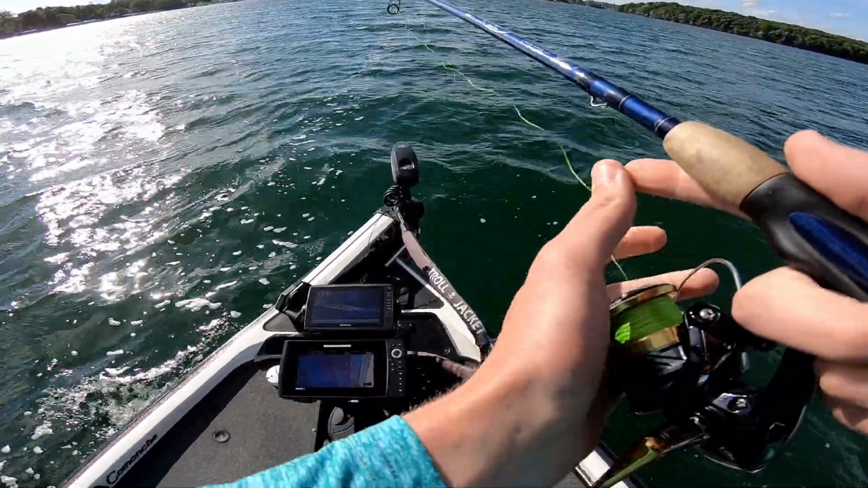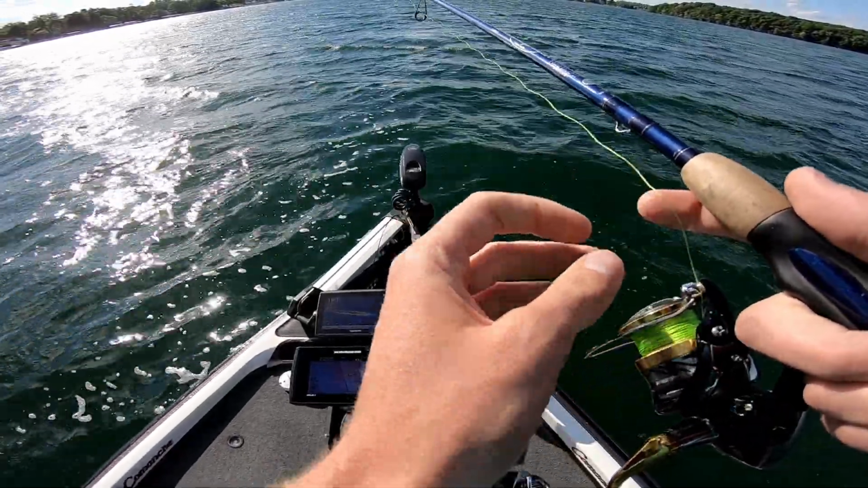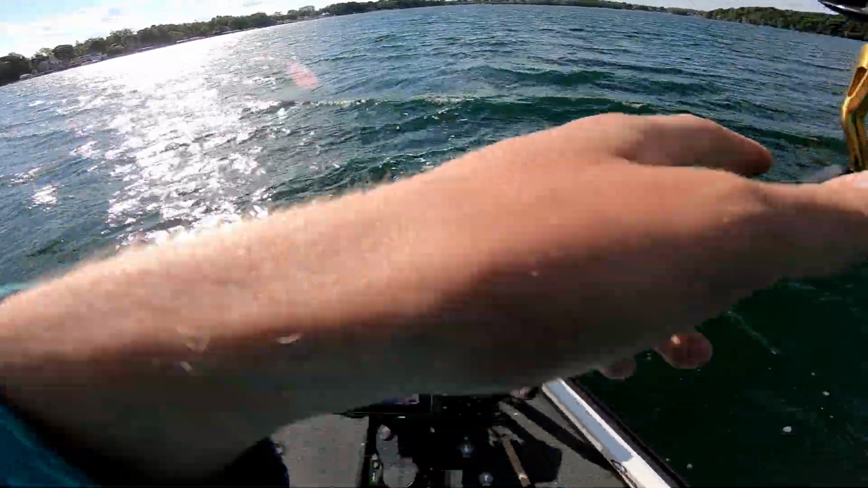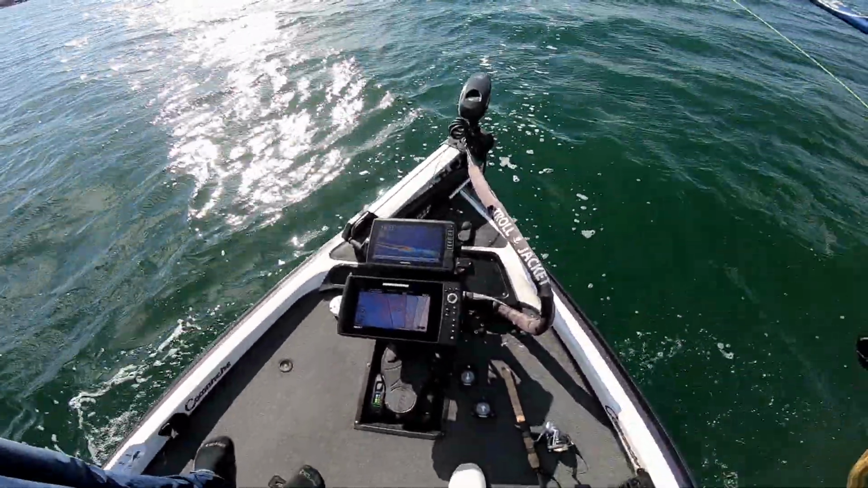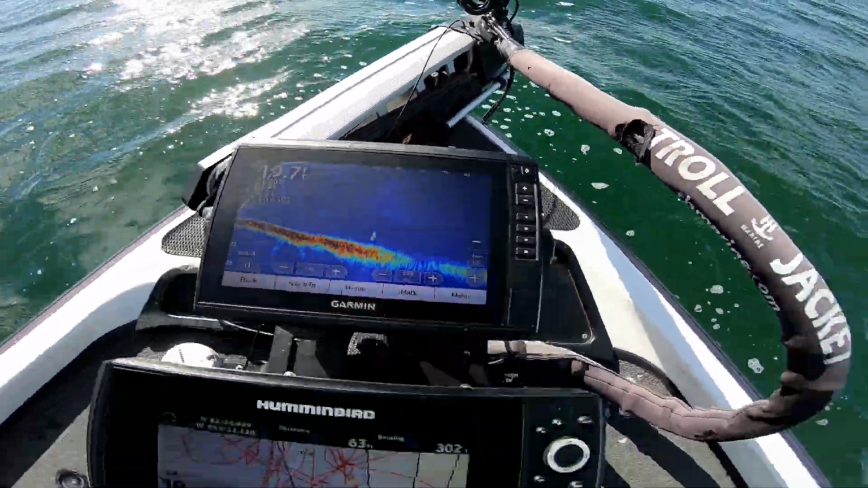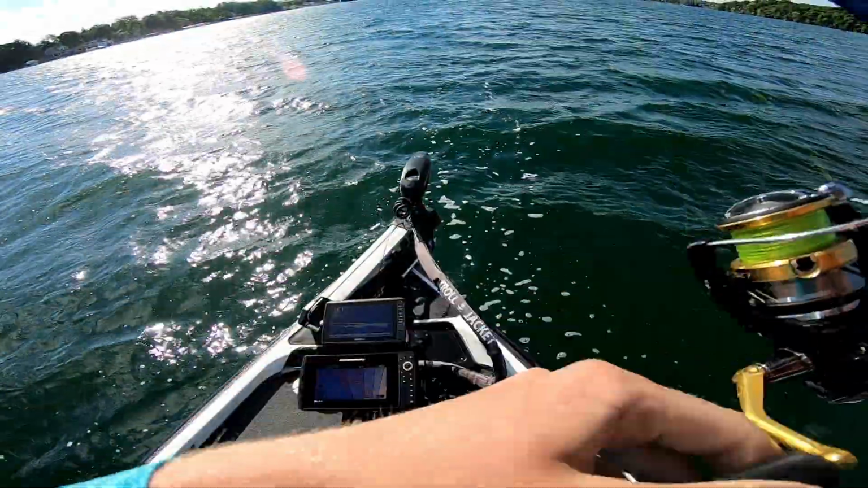Is that one going to me? Dude, these guys gotta be on the light. Let's just catch them. There's a mess of them down there. Yeah, there is. Flatworm?